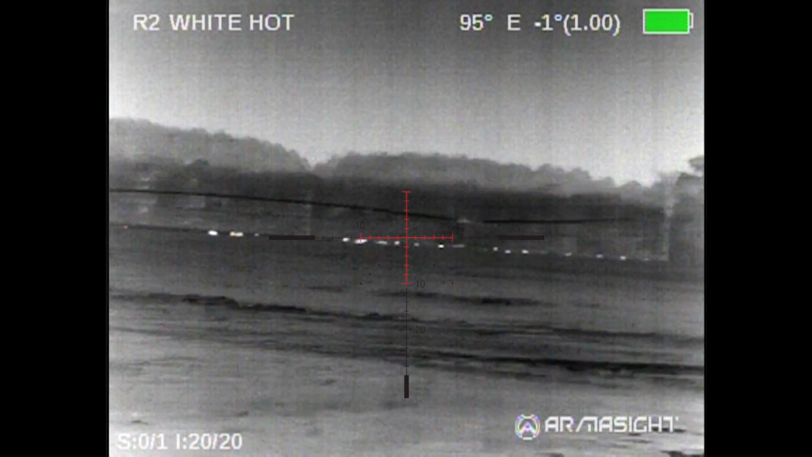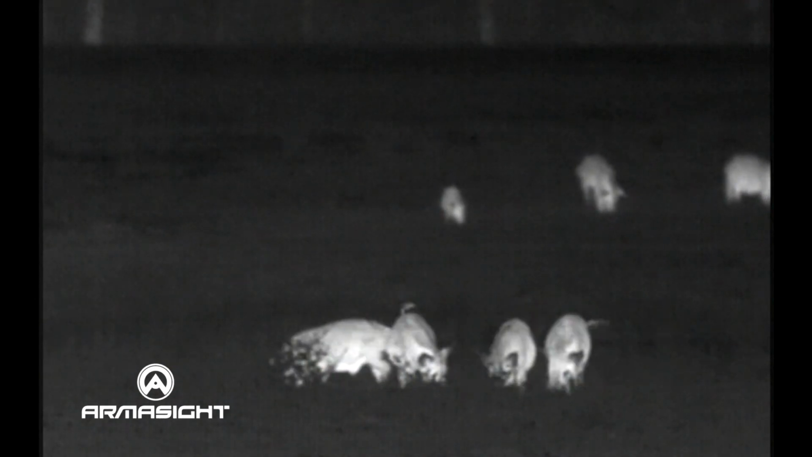Fortunately, there's very little wind, and as I pull the rifle up and put it on the shooting sticks and turn on the Apollo, it's amazing what I see. There are hogs everywhere, dozens upon dozens. There may have been 100 hogs out there. It's all kind of quiet and peaceful in a hog world, and they have no idea that the boogeyman is looking right down at them.